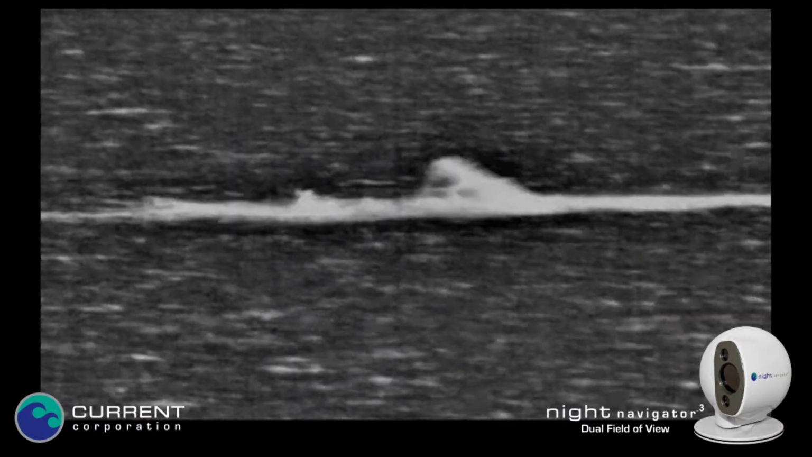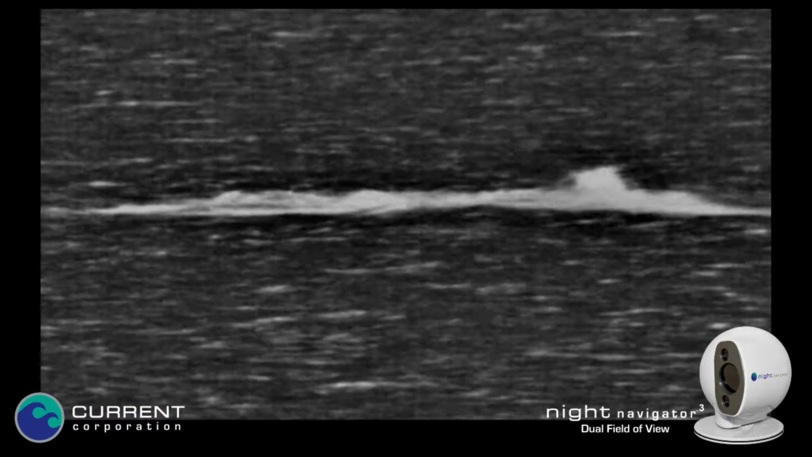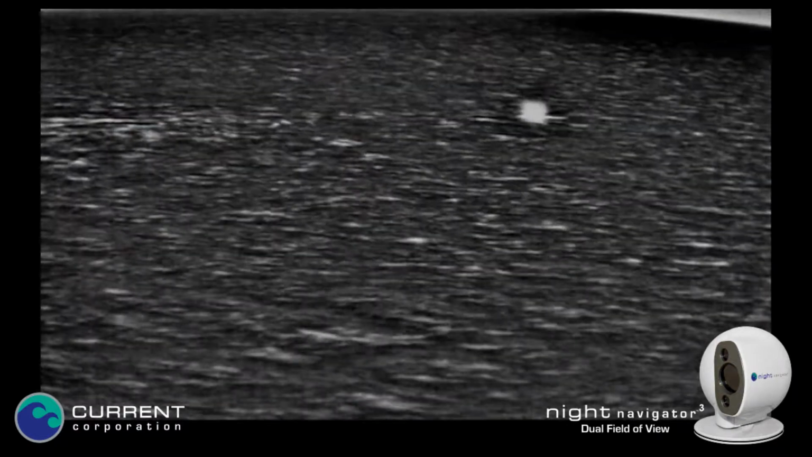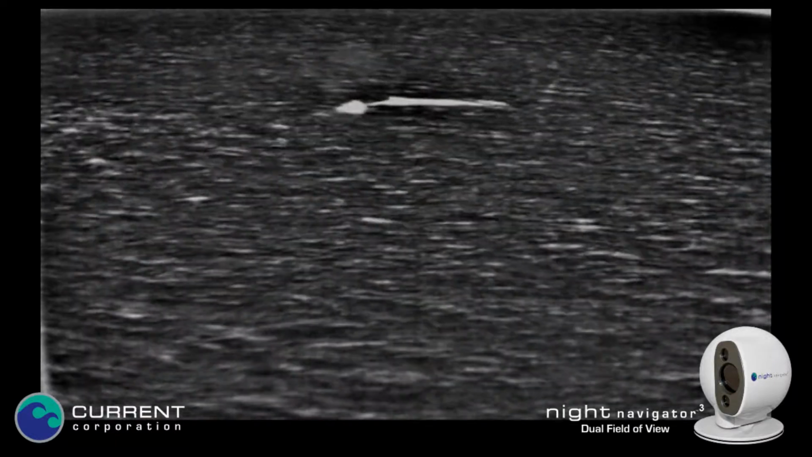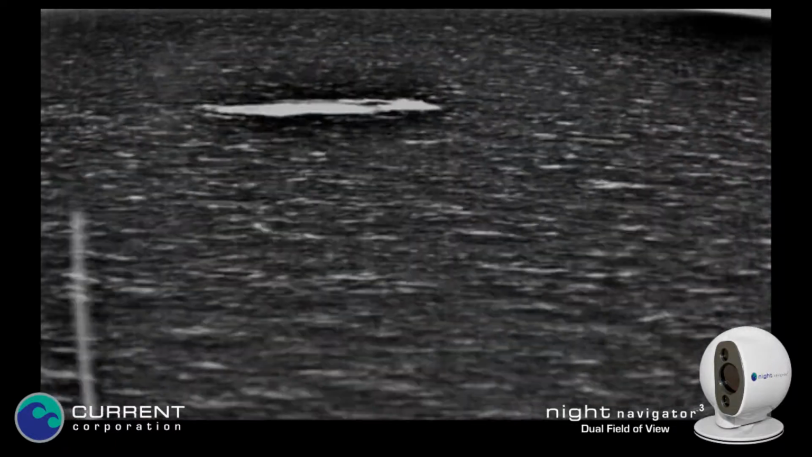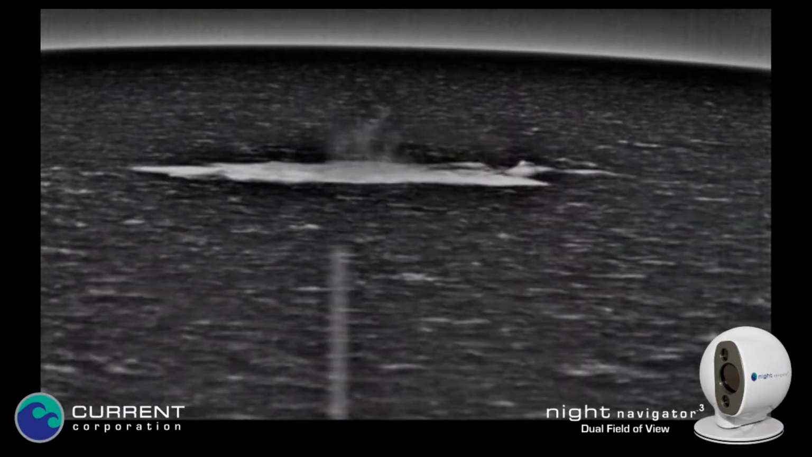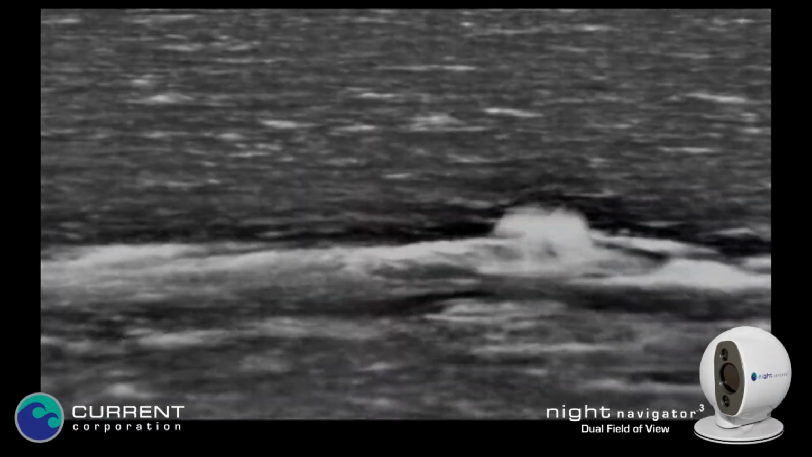Obviously a tool like this that could give you a pinpoint distance to the whale, and especially at night, is going to be very effective in terms of protecting whales from being disturbed by these seismic vessels, and also allow the seismic vessels to operate in areas where jurisdiction might prohibit them otherwise.